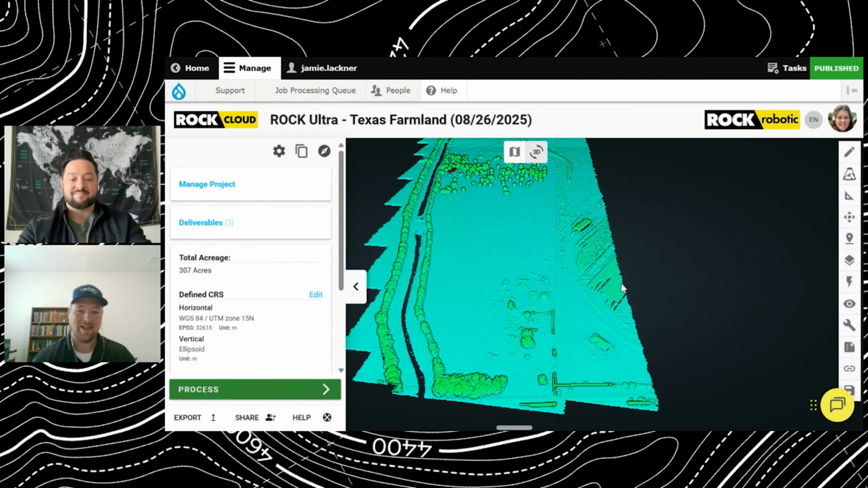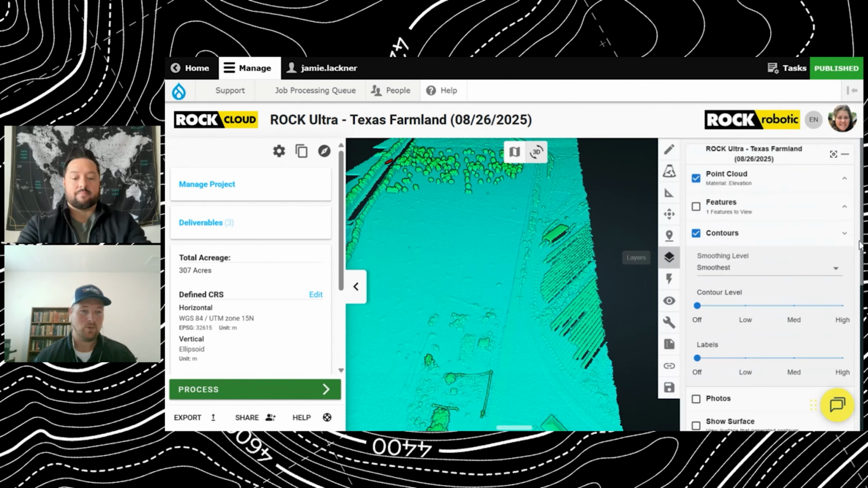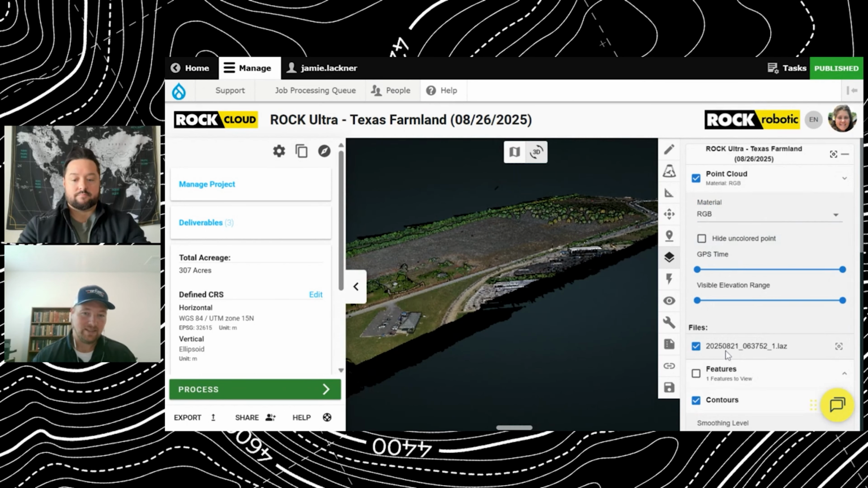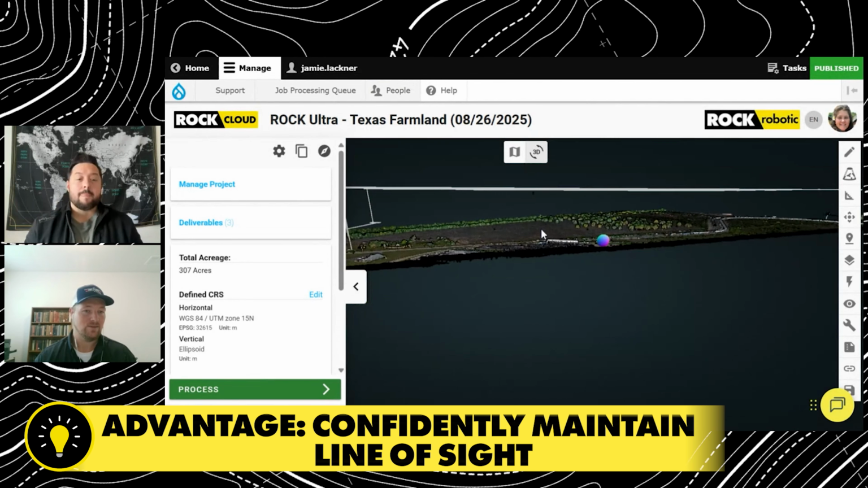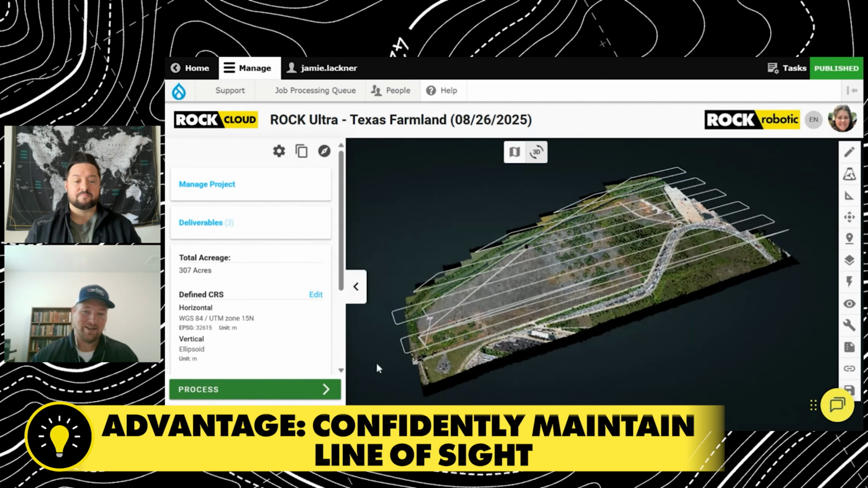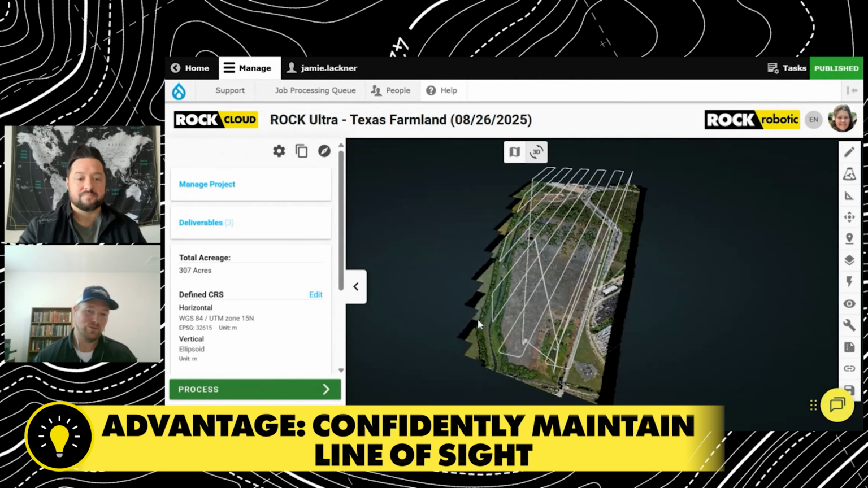But that's okay. One of the things that really stood out to me was there was a small municipal airport nearby. And I was a little bit hesitant about flying close to 400 feet. But really, it ended up being a huge advantage because the line of sight was extremely helpful. Being able to go out into the middle of that property and essentially see the drone in all directions and not have to move was awesome.